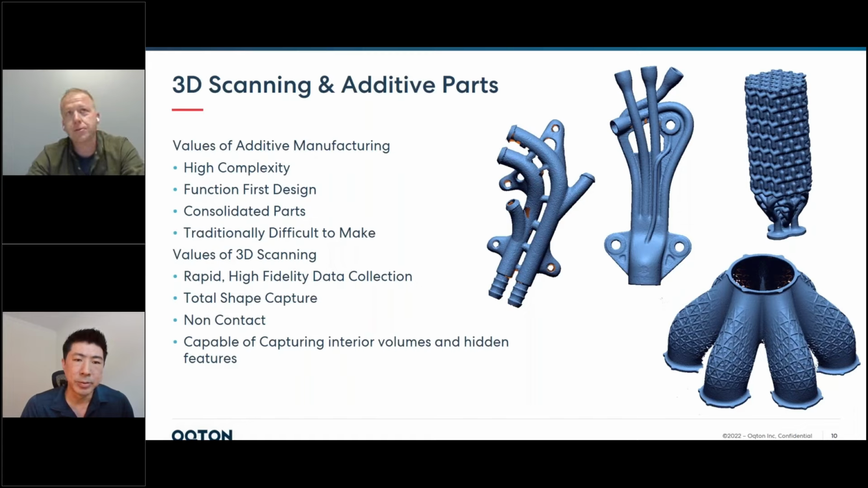Right. Yeah, and then the values of 3D scanning here are going to be kind of one-to-one with the values of additive manufacturing. You get total shape capture with high fidelity data collection, rapid data collection, and it's non-contact. So in the cases where you may have thin structures or surface finishes you cannot touch due to cleanliness requirements, it makes a lot of sense to use a non-contact method. And also, when you look at some of the new CT modalities to measure parts, you're capable of capturing stuff that optical measurements or even hand tool measurements are impossible to capture.